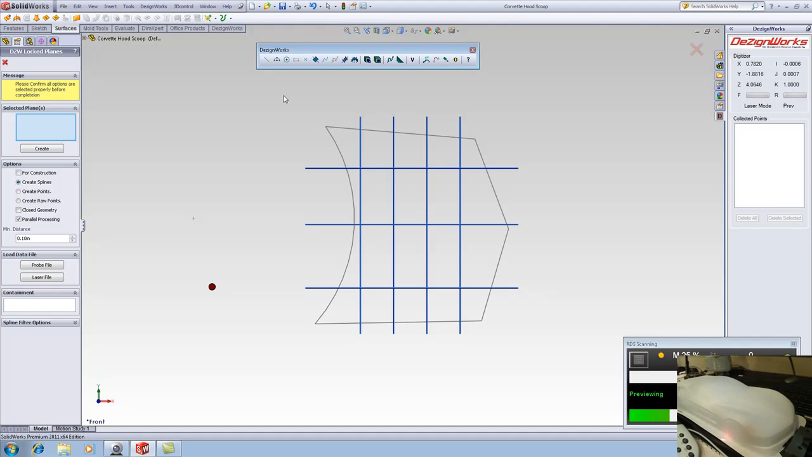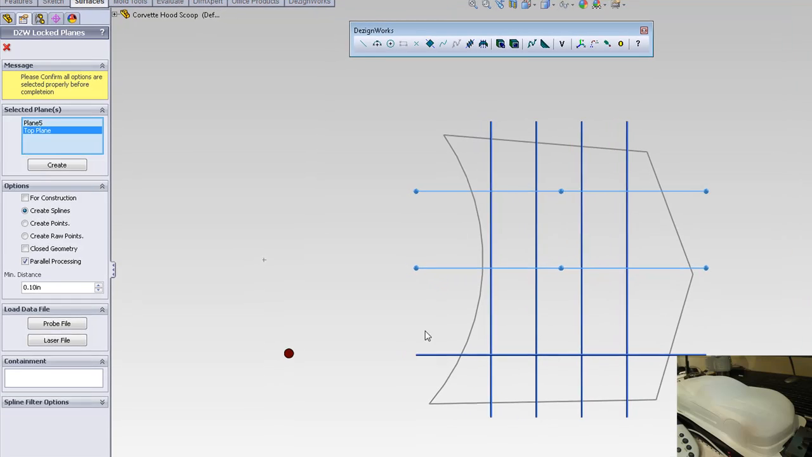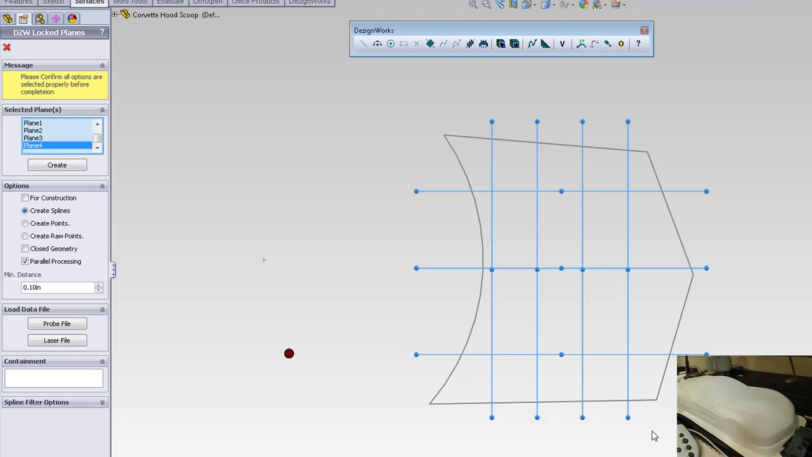If you've already used Dezignworks, you're going to find DSM very simple to use. It utilizes some of the same commands. In this case, we're actually asked to select some planes we want to scan through. So we're going to select some planes. The nice thing about this product is it's not creating a point cloud mesh. It's creating native features directly inside the SolidWorks interface, and you'll see them be added to the tree.